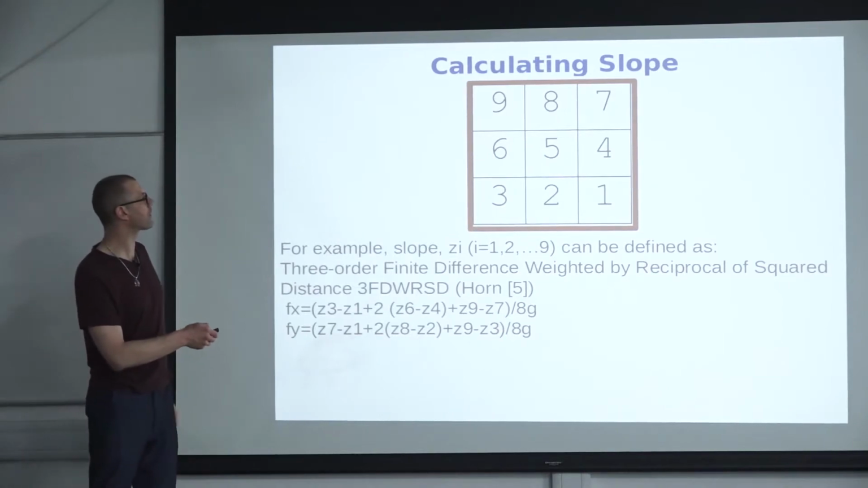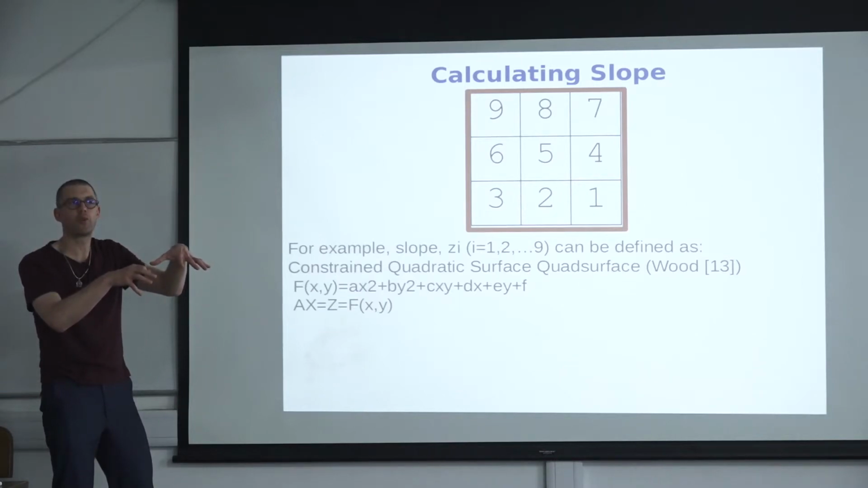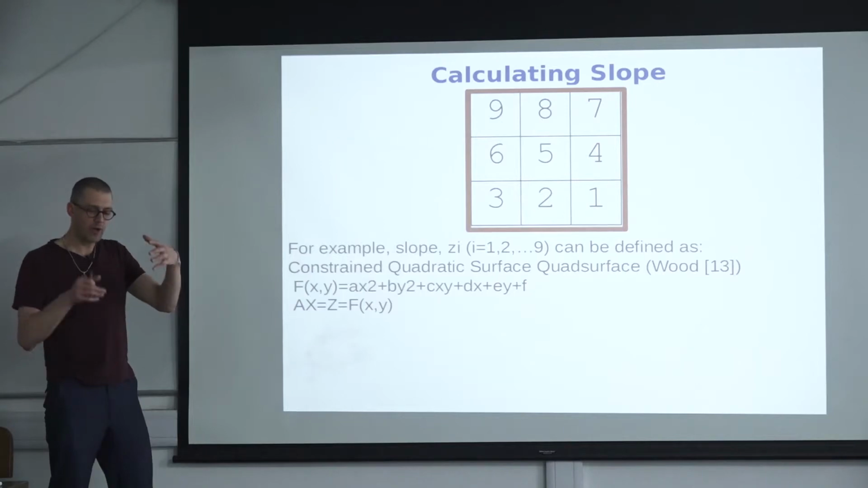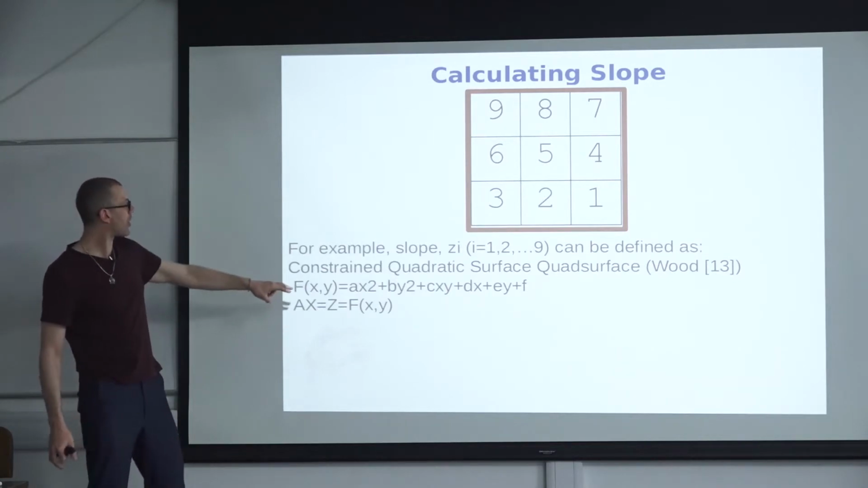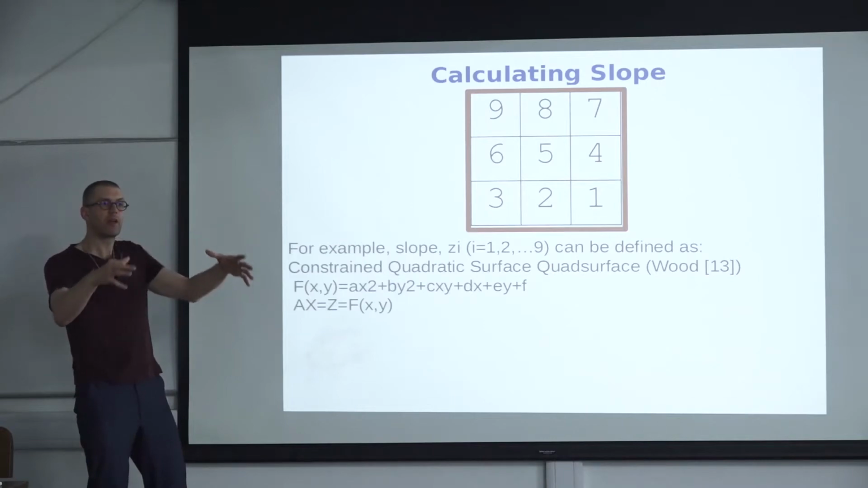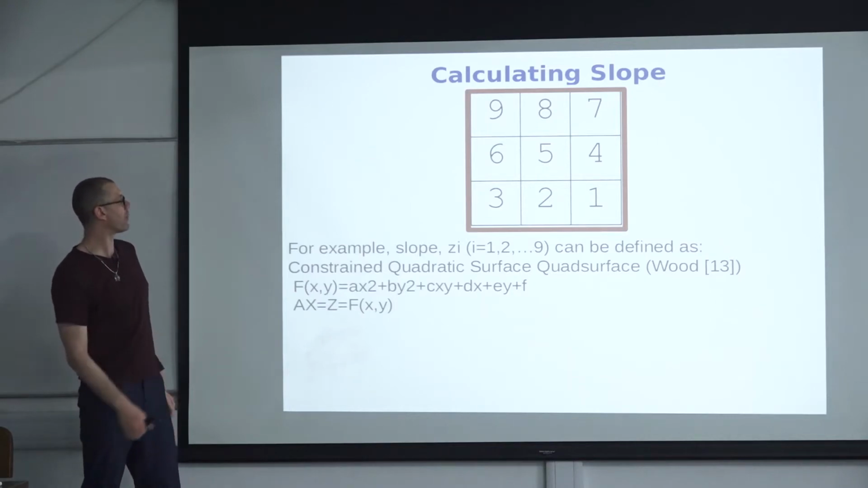Alternatively, you can also fit a polynomial to the surface. And this is what you do when you want to measure curvature. So when you have a point cloud, for example, you fit a polynomial of the second order to that surface, and that term gives you the curvature. So you know how curved your surface is, and you can derive a more precise curvature.